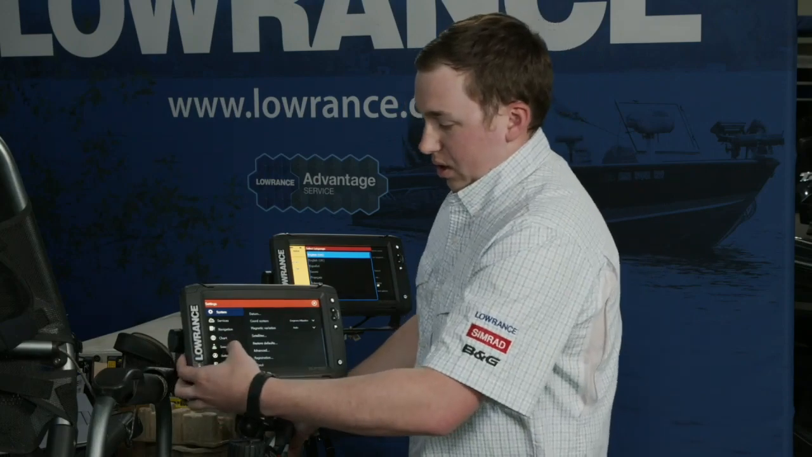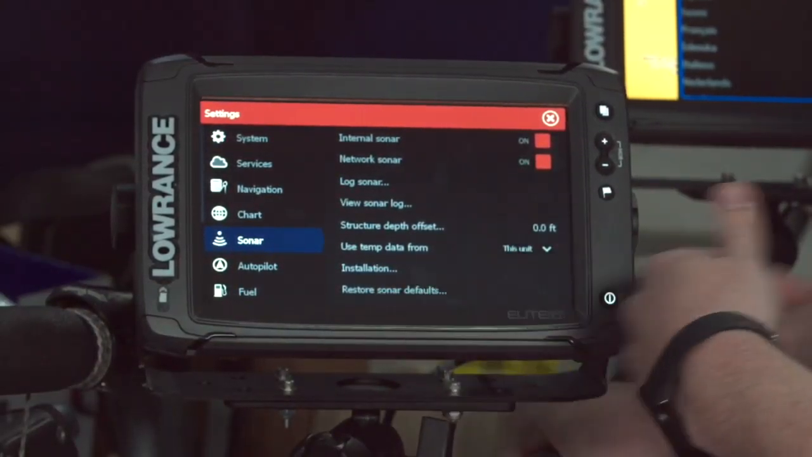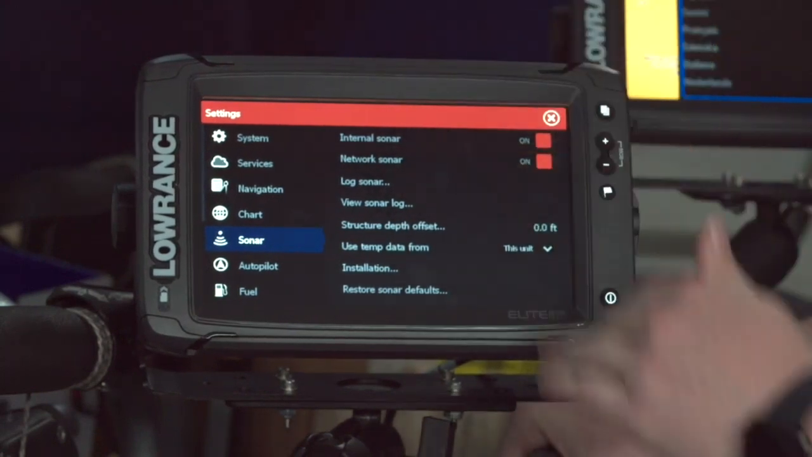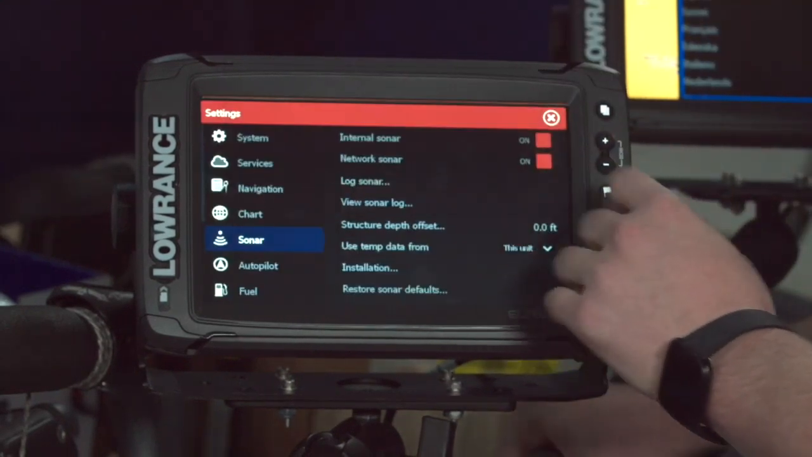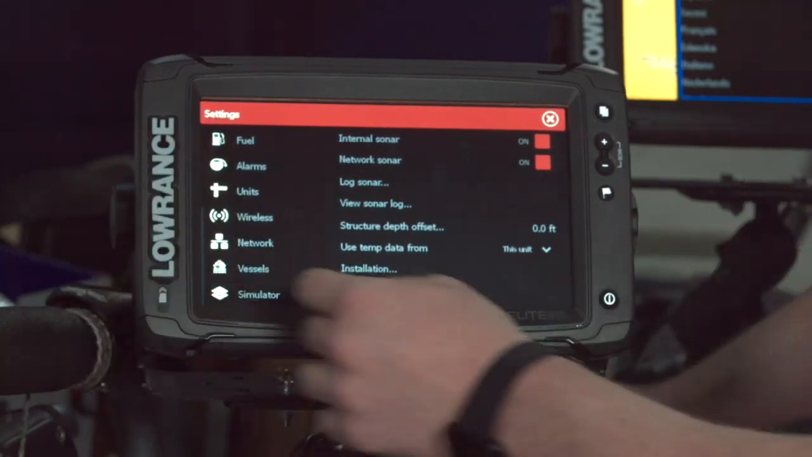Also in here is things like the sonar menu. So this is where I can check my sonar installation if I need to adjust my temperature up or down. If I want to set my depth offset for my transducer, I can set that here as well. That's pretty easy. I just tell it how many feet up or down I want to apply. But really what we want to get to in here is network.